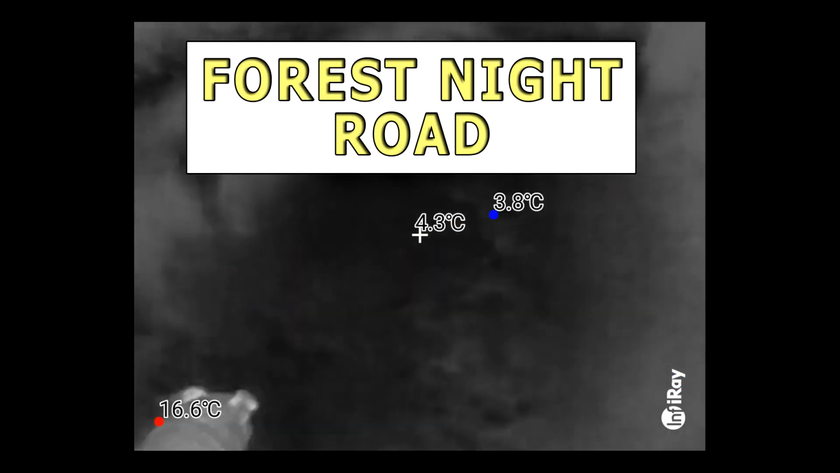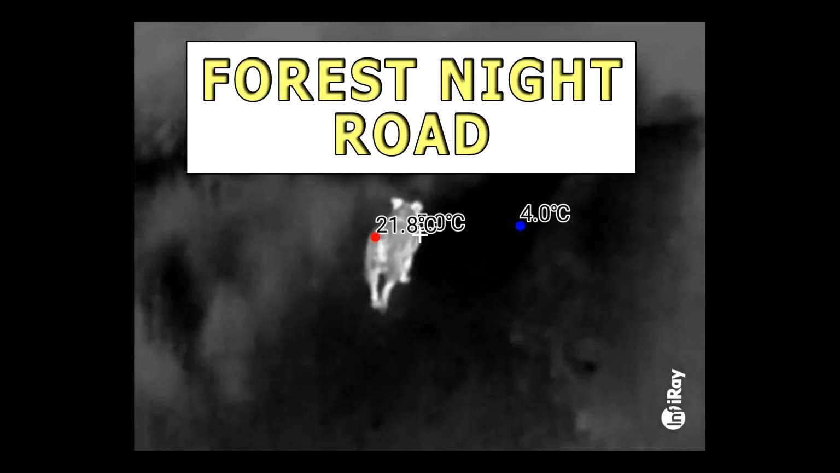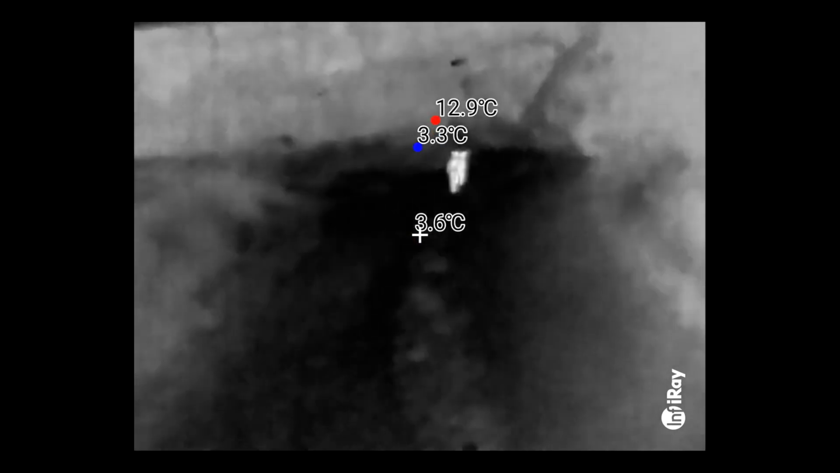With this camera you can easily navigate in the dark, both at home and outdoors. This allows you to walk relatively safely in the dark. An animal or person cannot hide behind bushes, as it literally glows in the dark for a thermal imager.